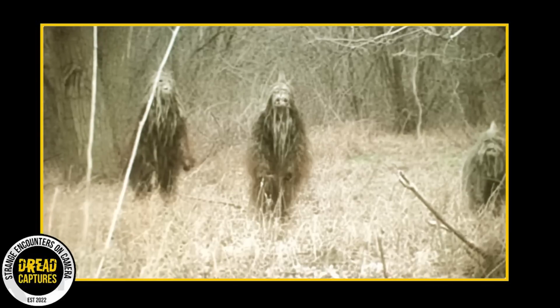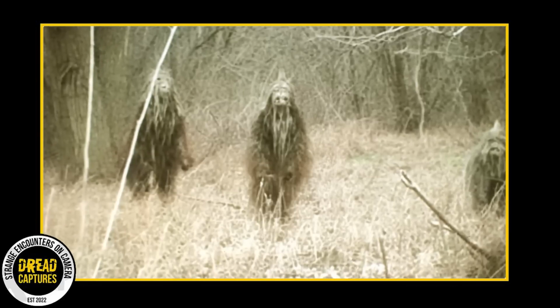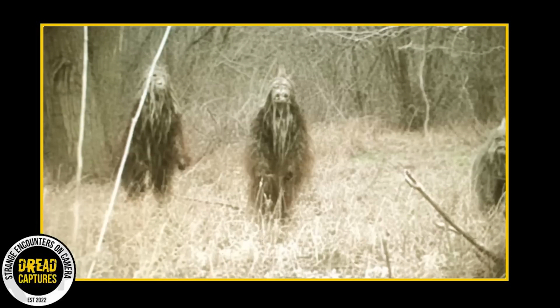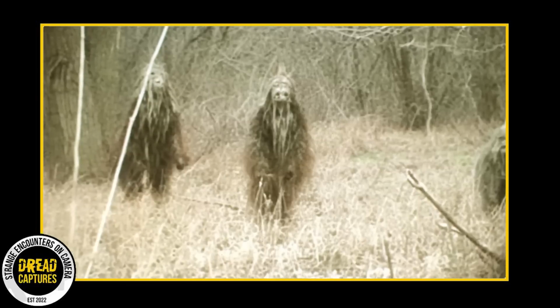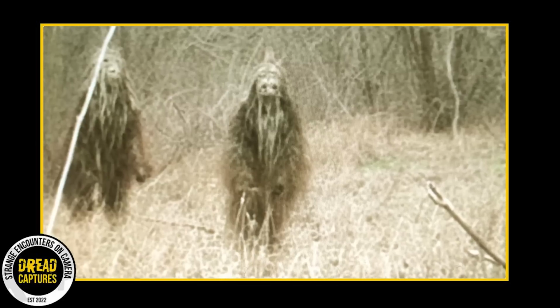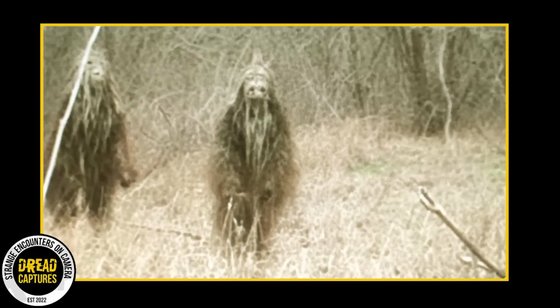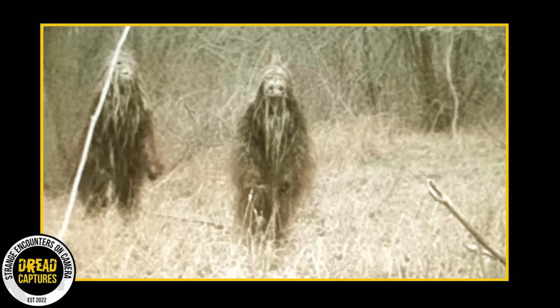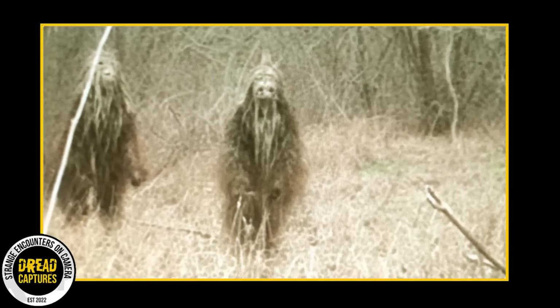Our next submission is a rather frightening still image. This image didn't come with any context, so we have to examine it and judge for ourselves what is going on here. We are either looking at three humans in elaborate costumes or some type of dark forest creatures. If they are human, are they simply posing for a scary photo? Or could we be looking at costumes from a pagan ritual? Or perhaps they are shamans dressed to invoke the spirit of the forest?